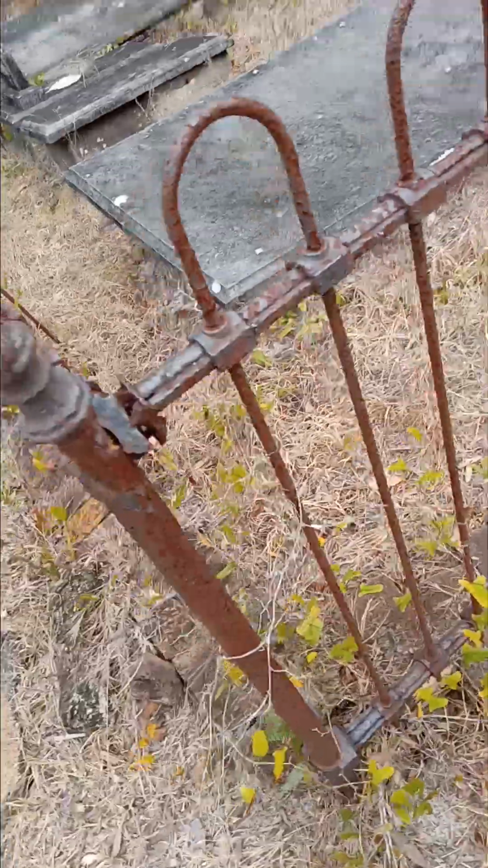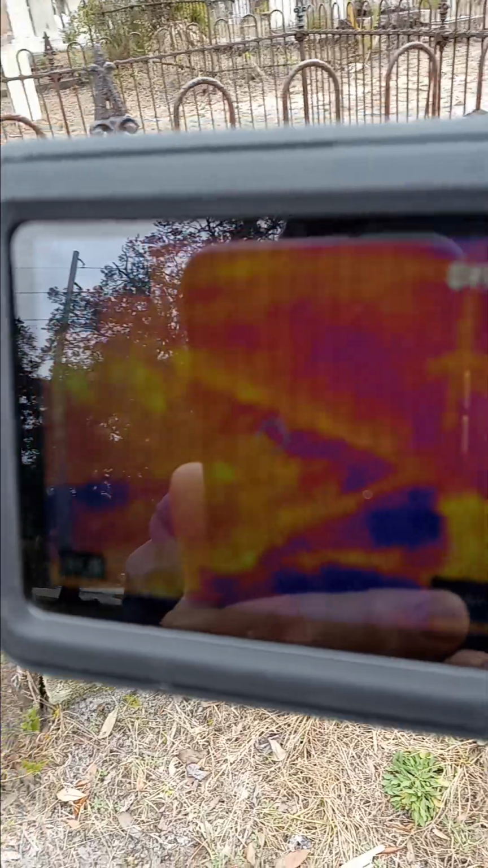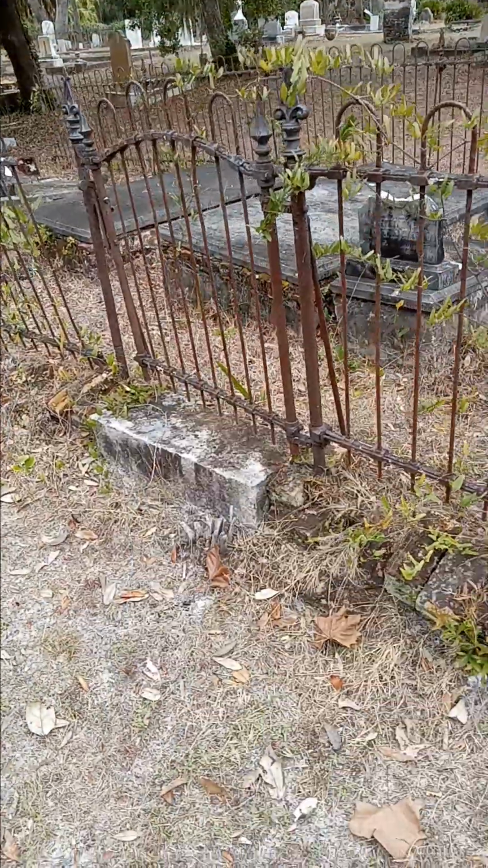I don't see any warm air or heat rising at all. Sorry, folks, it don't look like we're going to find the opening of any cave or any tunnel system. But at least we looked. Sometimes legends are filled with part truths.